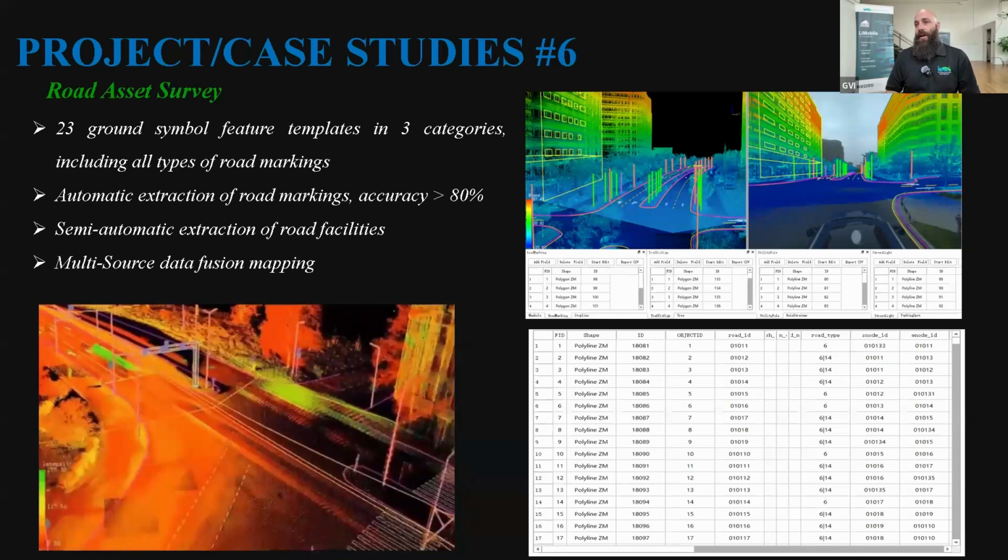Also semi-automatic extraction of road facilities, such as certain types of power lines and poles. There is automated road facility extraction. There are also templates, where you can create your own template based on physical data within the point cloud and then use it to do further processing on other known markings within the same point cloud. And then again, multi-source data fusion mapping.